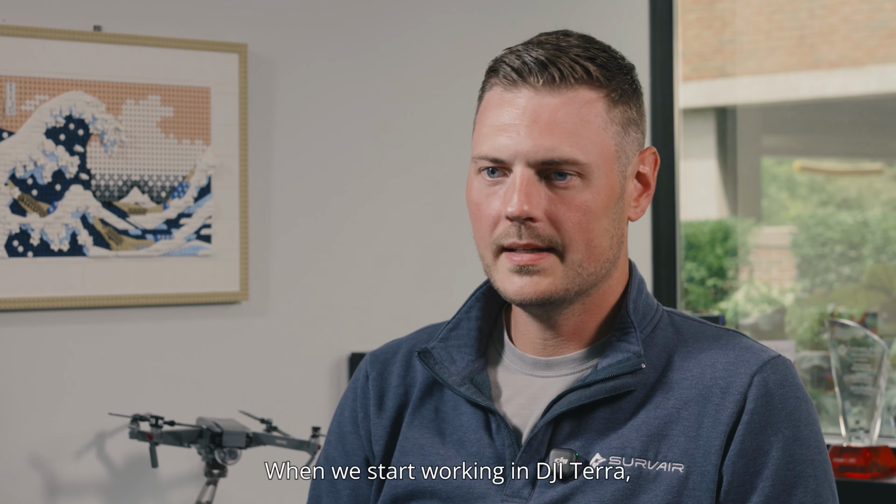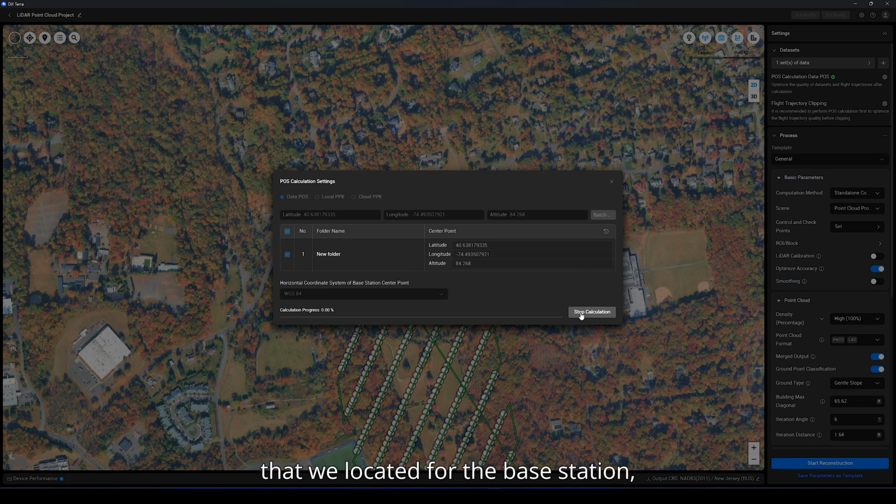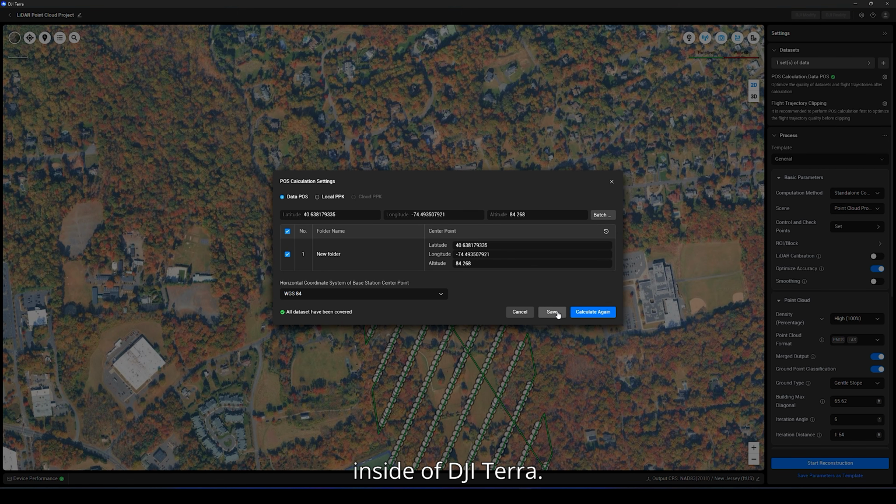When we start working in DJI Terra, the first thing that we're going to be doing is adjust the known coordinate of our D-RTK3 base station. So we take those GPS coordinates that we located for the base station and we change the base station coordinate settings inside of DJI Terra.